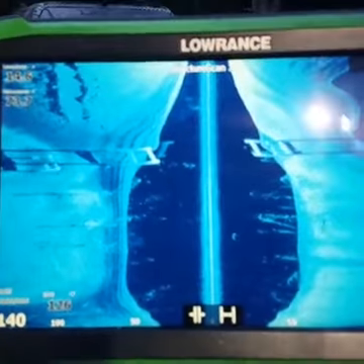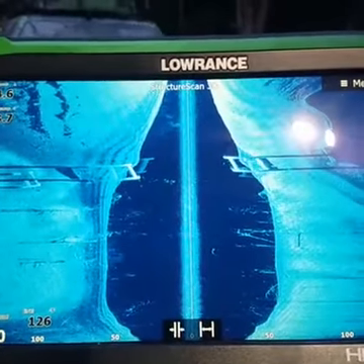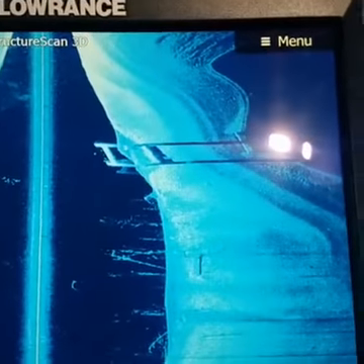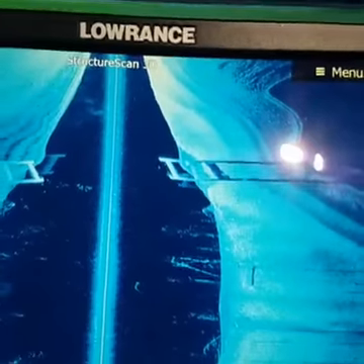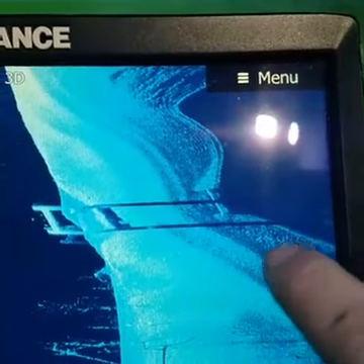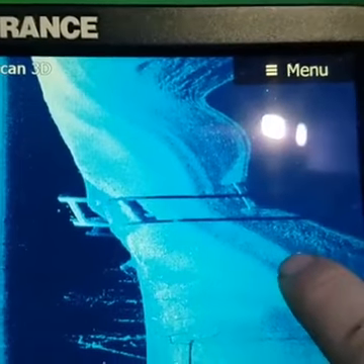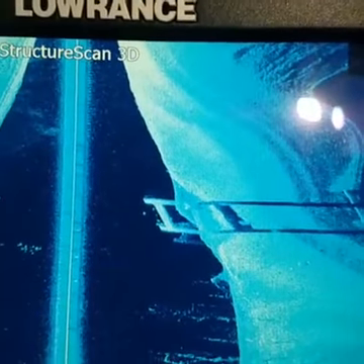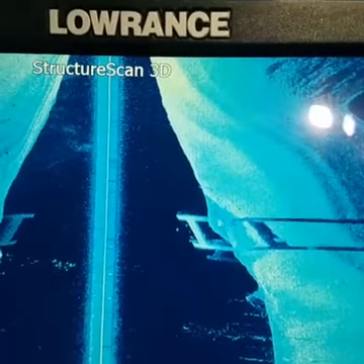But the reason I run that 140 range is I want to be able to see all the sides when I go into a creek, because when I'm going down through here, if there's a branch or a tree laying off the edge right here, 9 times out of 10 there's actually going to be a fish laying off of that tree.